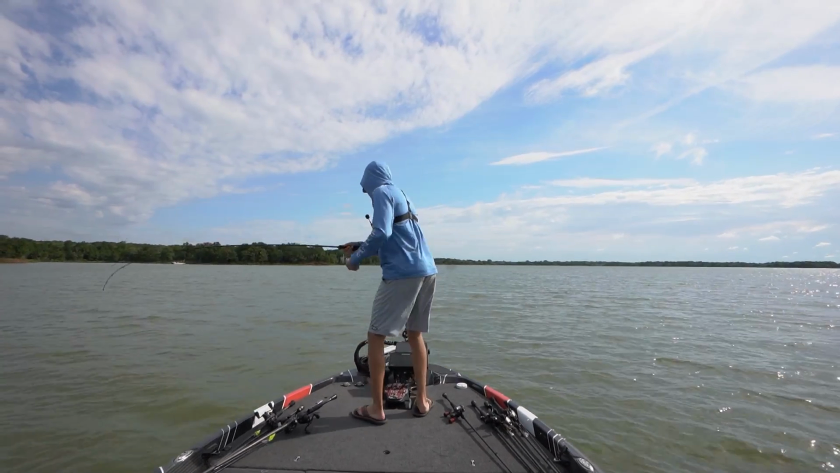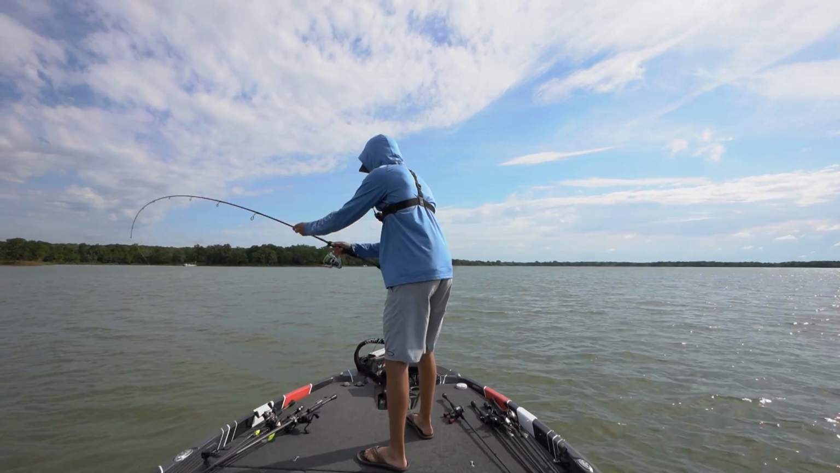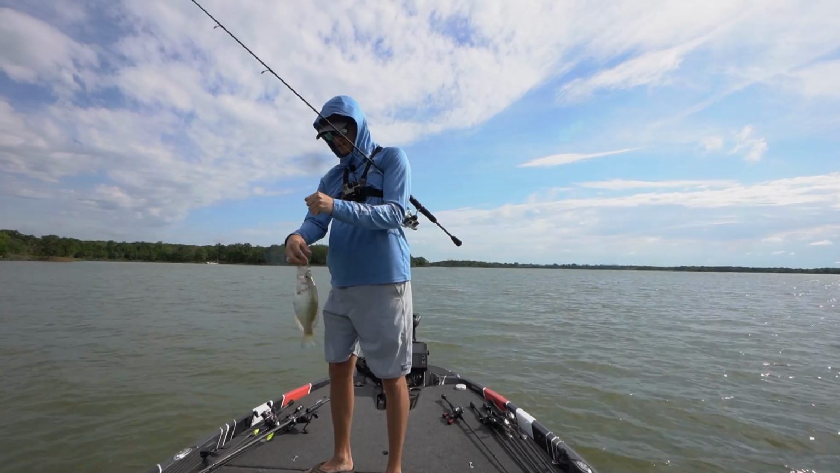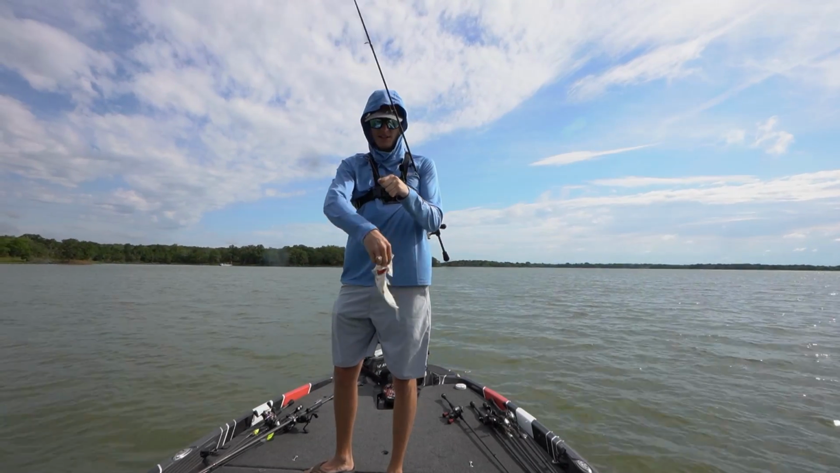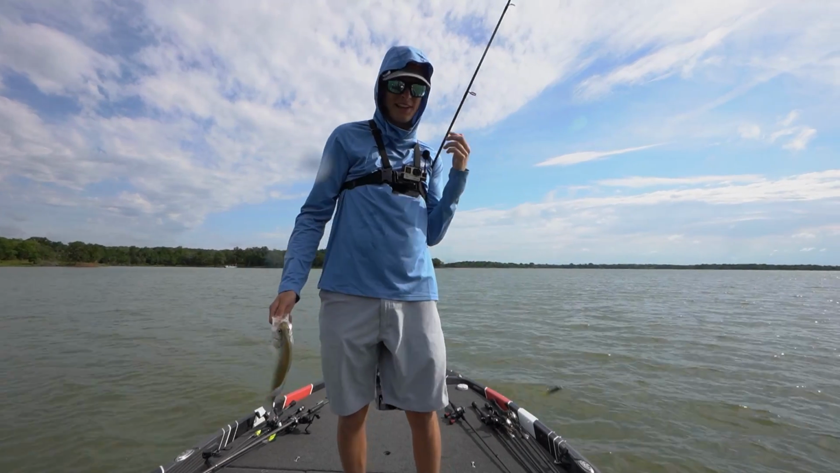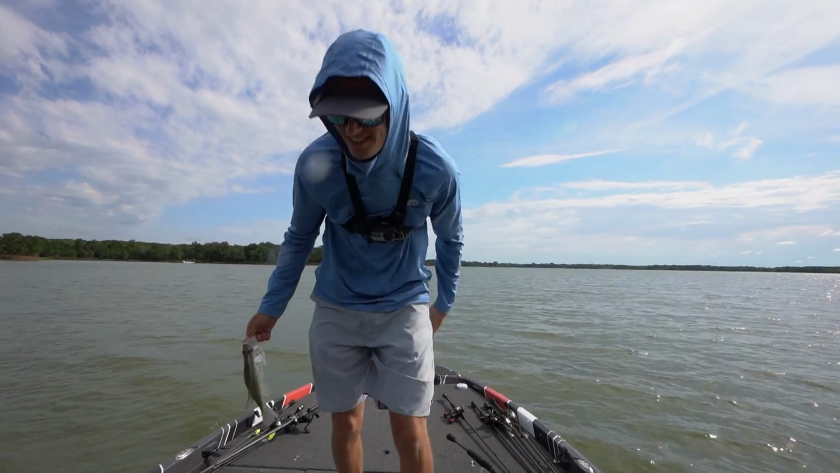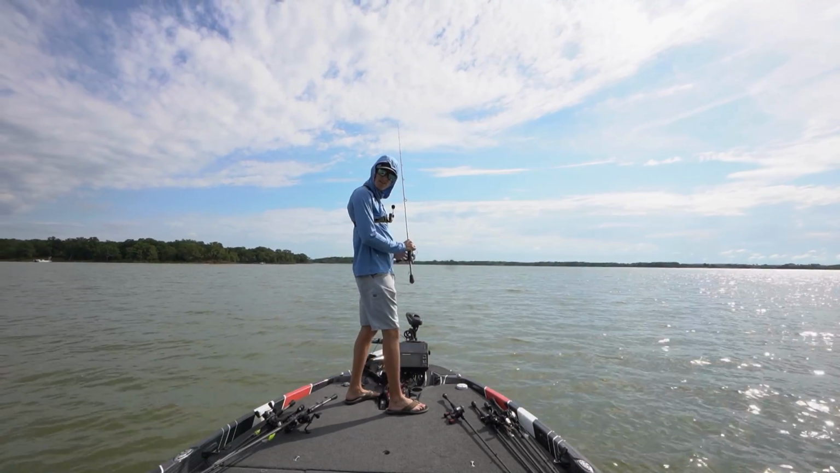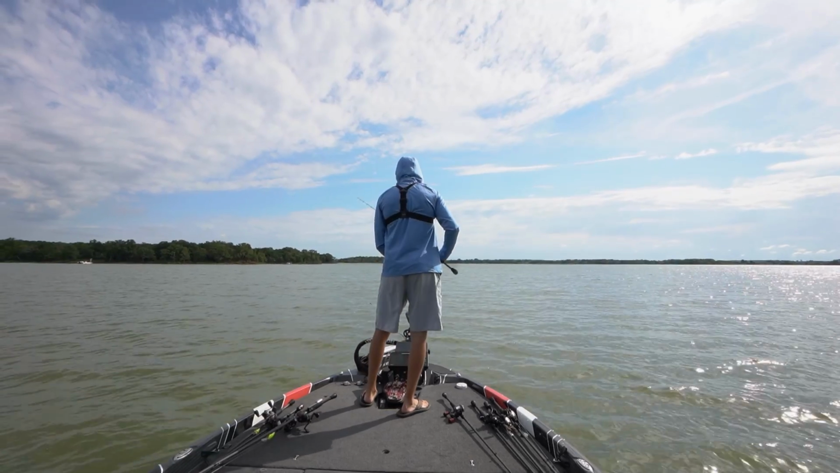Oh yeah. Bigger one, let's go. Slabs. Slabs. Slab time. I gotta go to Academy and buy a fillet knife. I don't have a fillet knife, I realized. These crappie seemed to have wisened up, which is a bummer. They've gotten smarter.